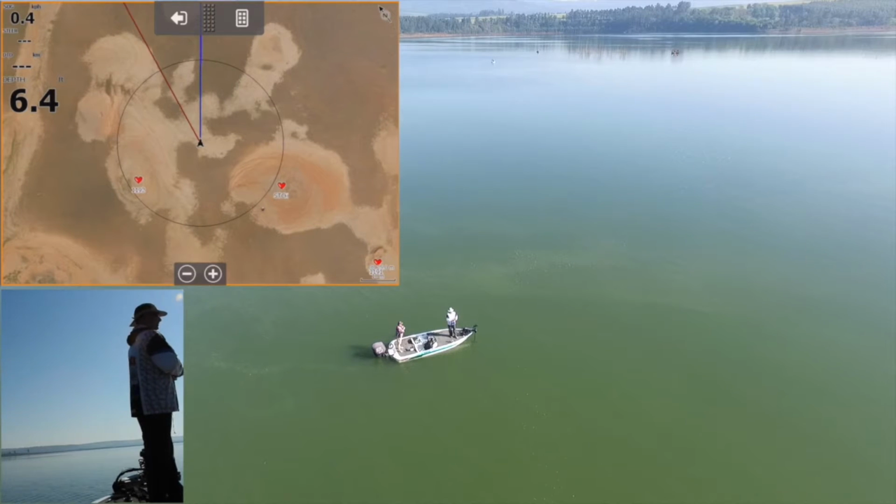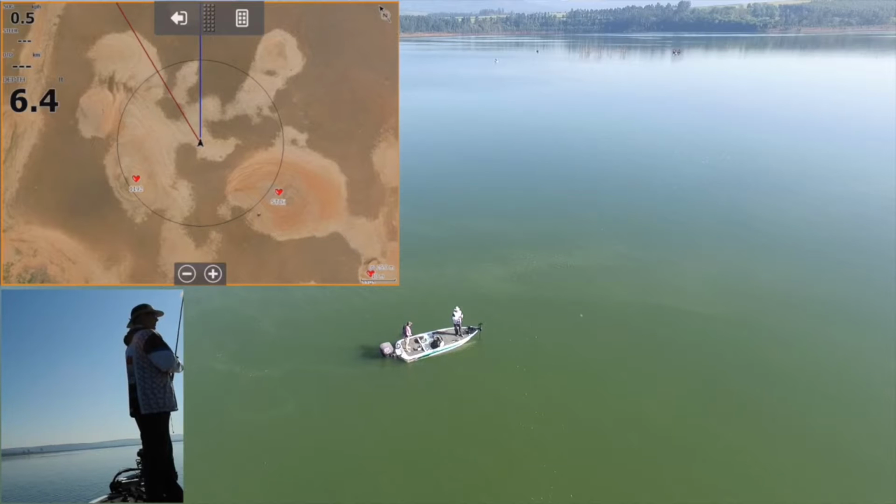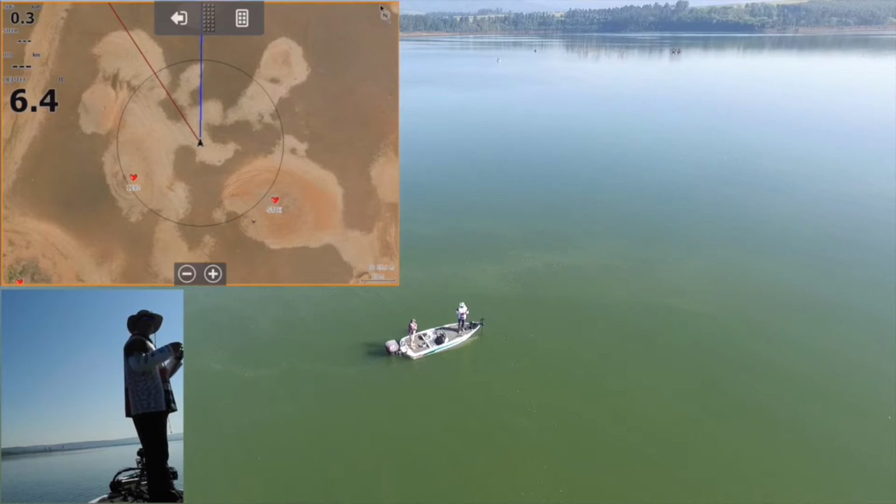Yeah, absolutely. They're able to distinguish where those sweet spots are a bit further off the side, and also to see which ones are the most prominent.